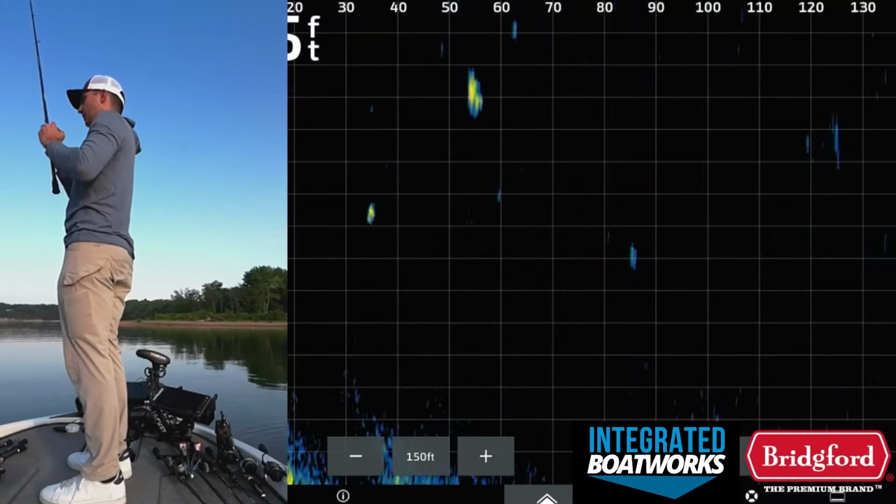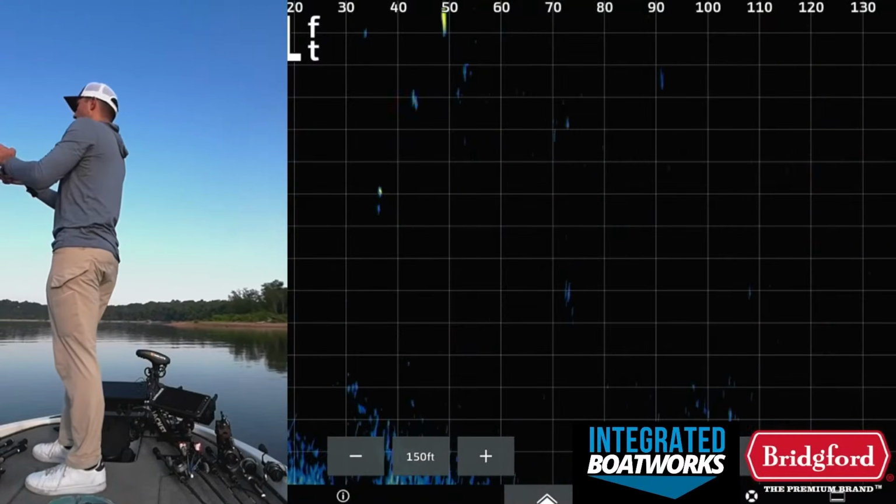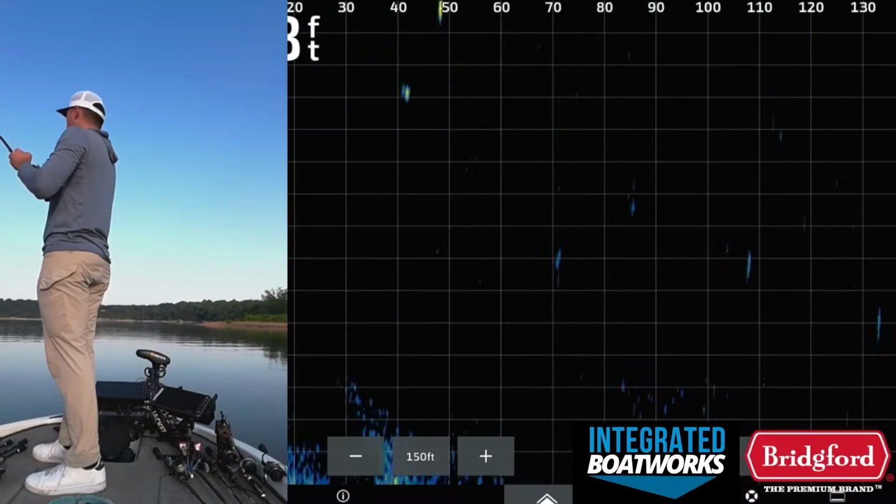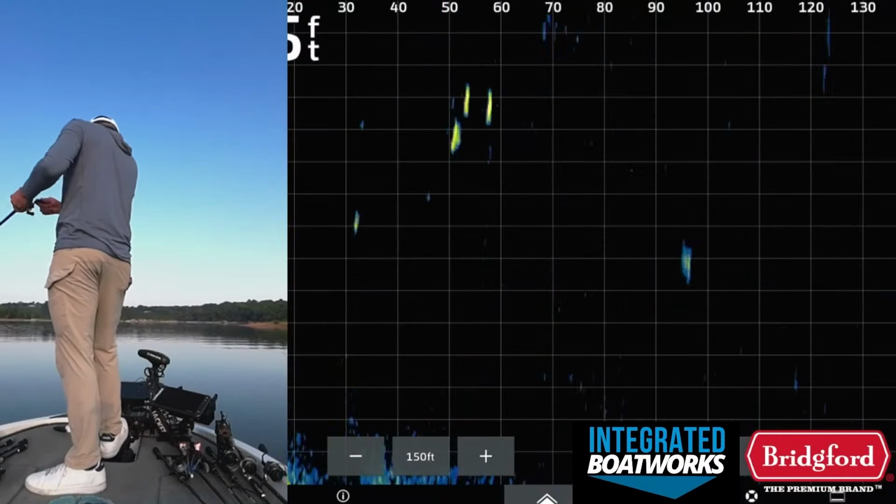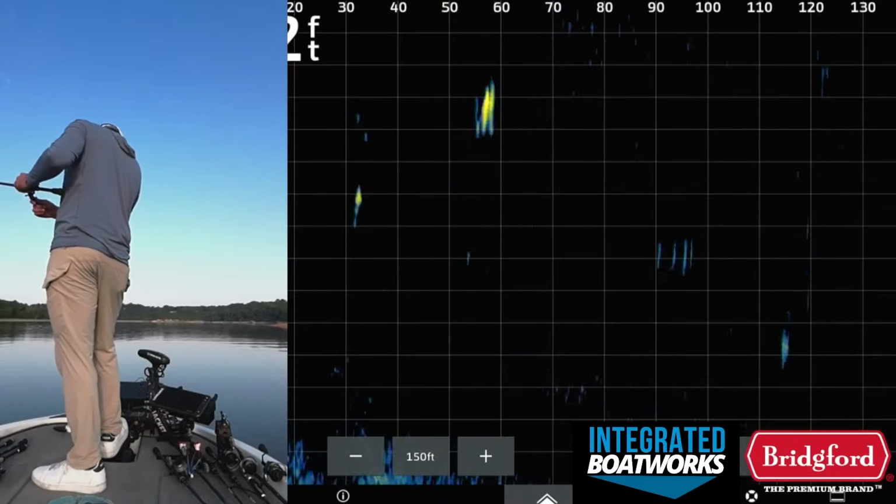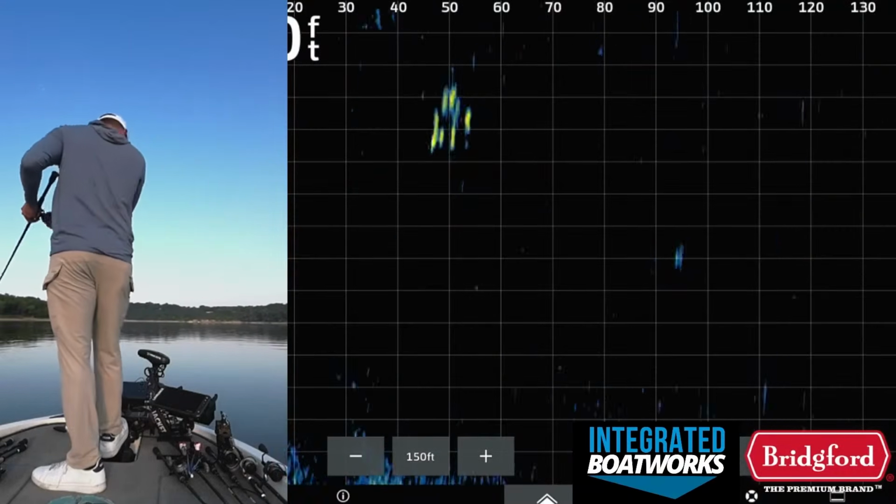They're too small to eat the tush. Whatever little spotted bass or whatever they're doing, they're not big enough to eat my bait. Look at them all. They're all over it. Oh my gosh, look at them on the Livescope. They're going crazy.